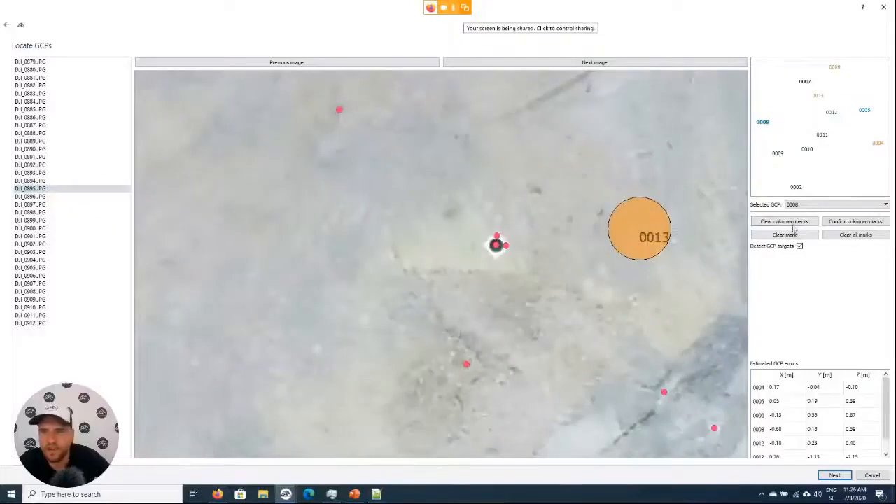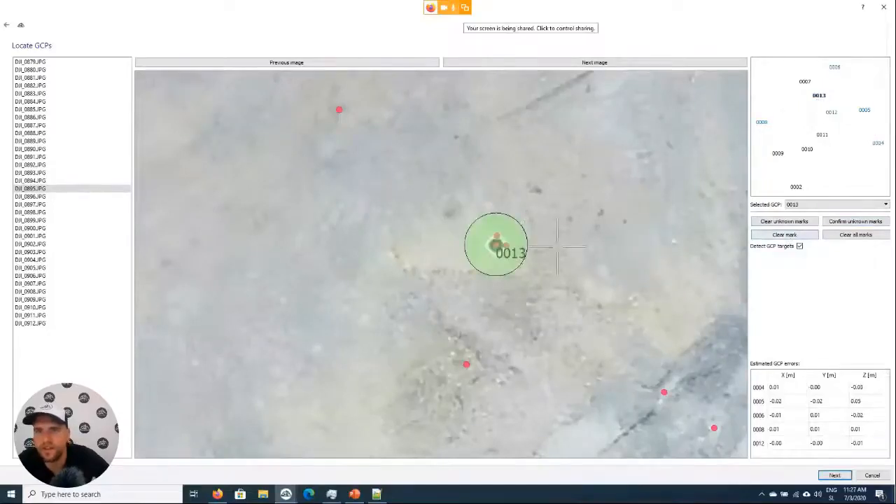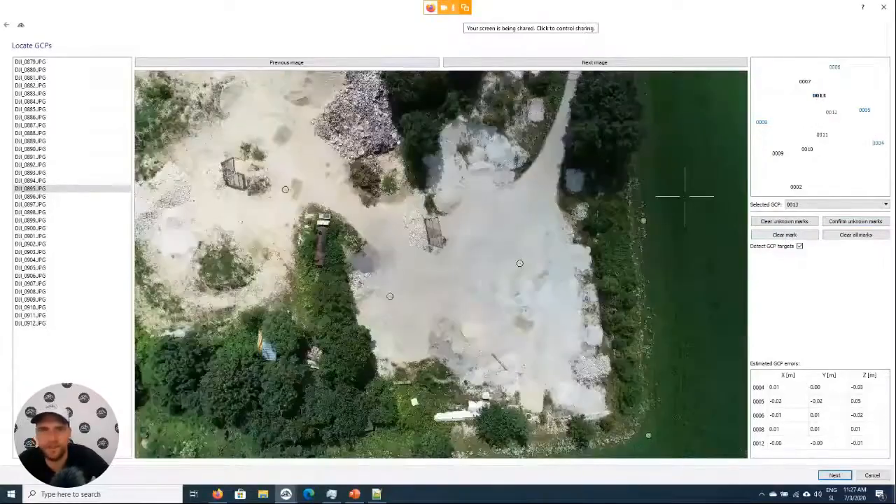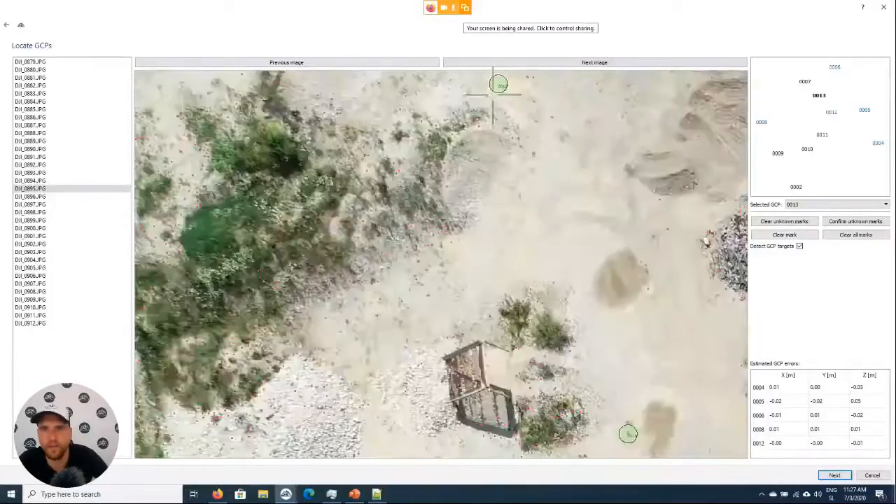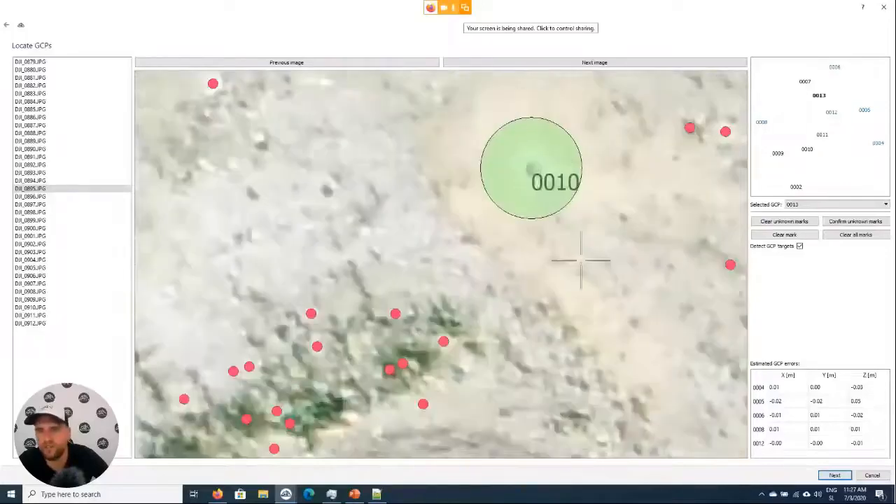I see this one. This one was causing us a little bit of problems. We'll just remove that one. 13 we will just clear. Okay, now everything fits together. One click was not accurate enough, but now we have what we need. All the ground control points are inside of these circles, everything fits together.